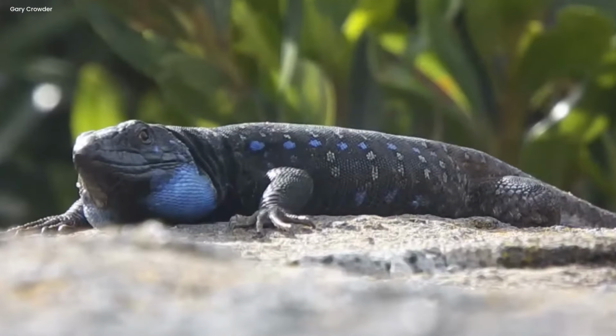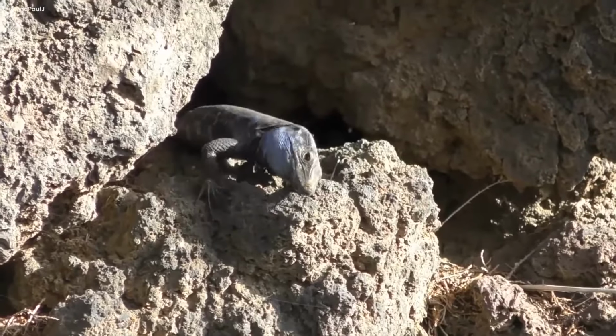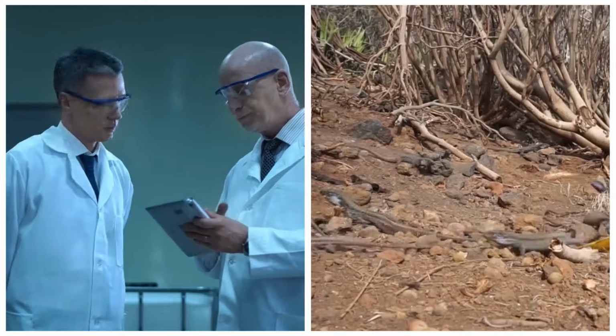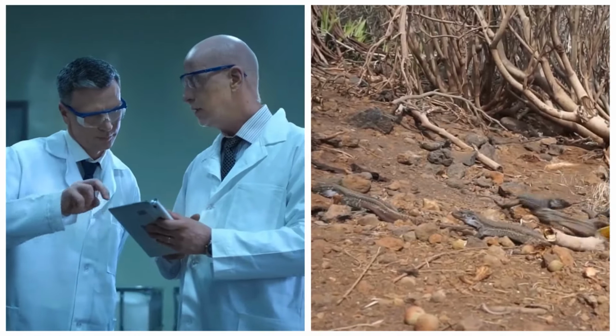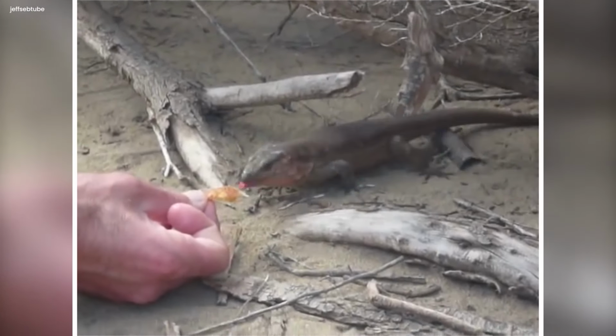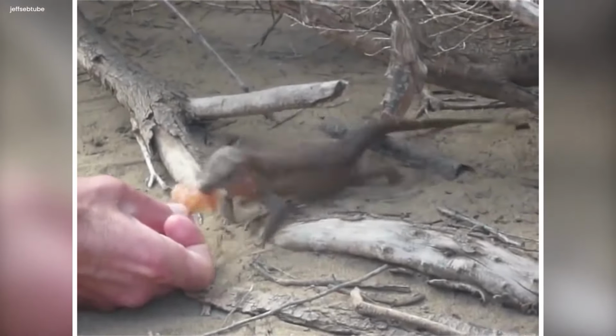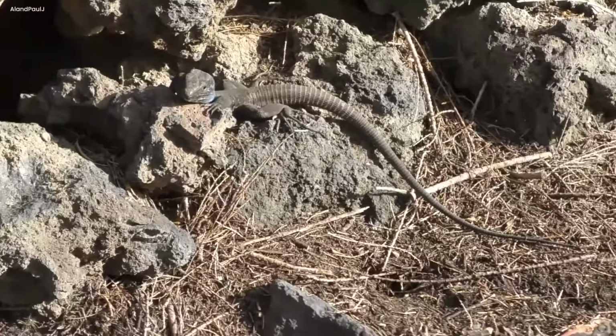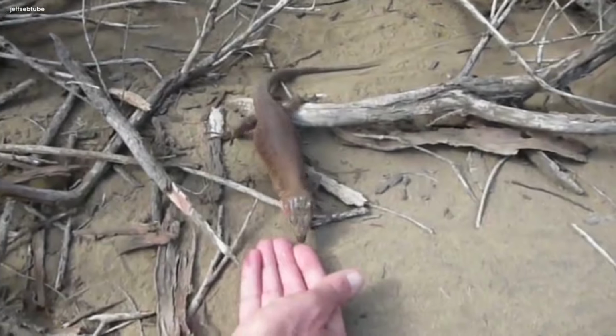La Palma lizard. Once thought to be completely gone, the La Palma giant lizard surprised everyone by flourishing on the same island. Scientists say their population began dwindling around 2,000 years ago. For nearly 500 years, it was assumed they were extinct. But guess what? These clever lizards managed to stay hidden from humans for ages until they were unexpectedly found again.